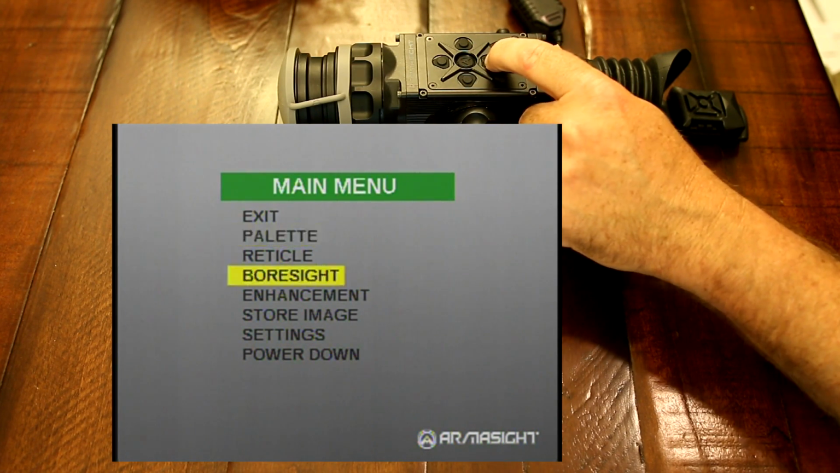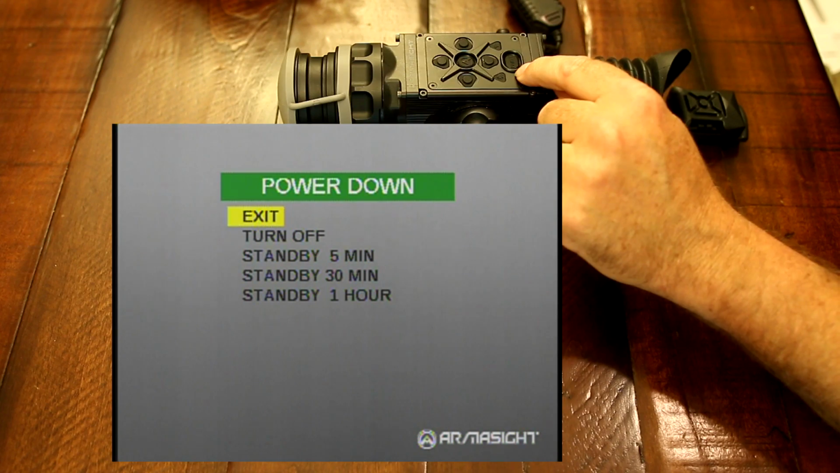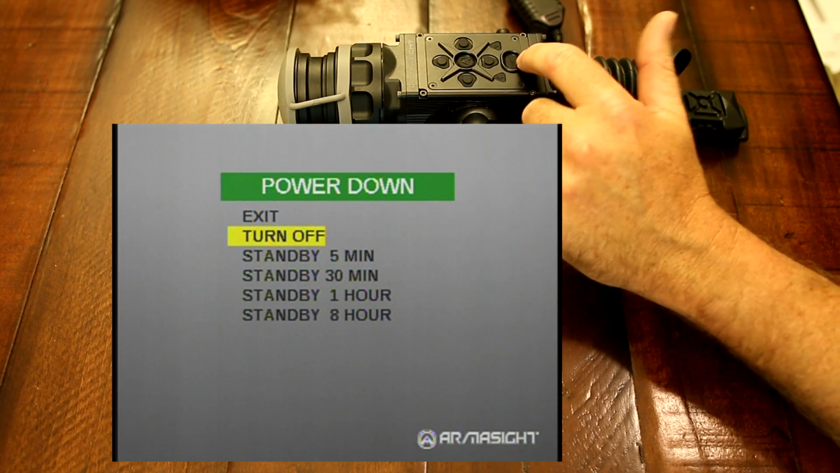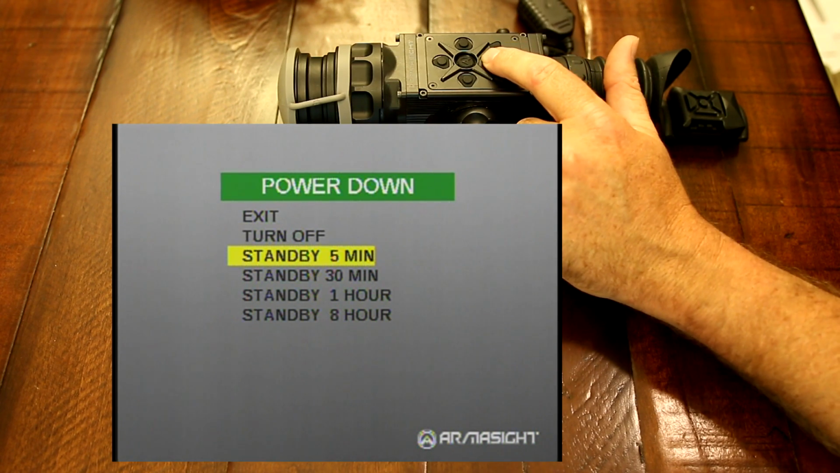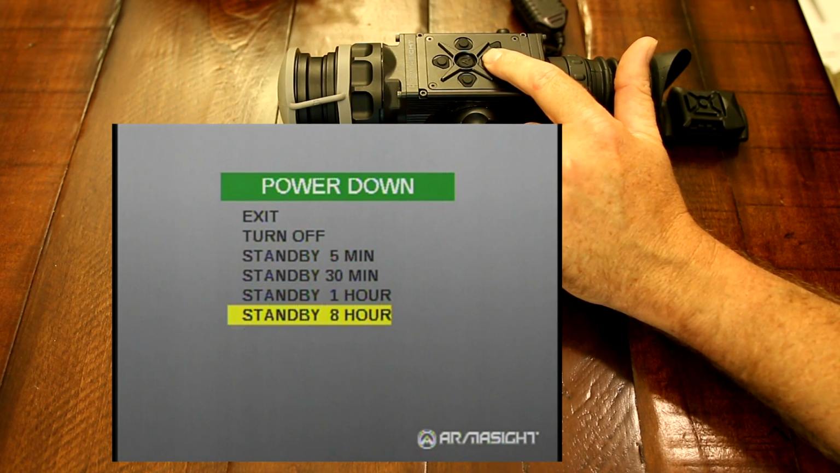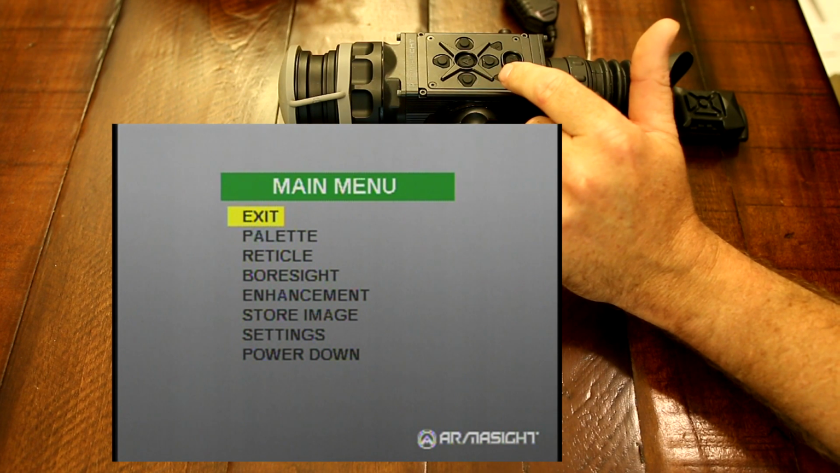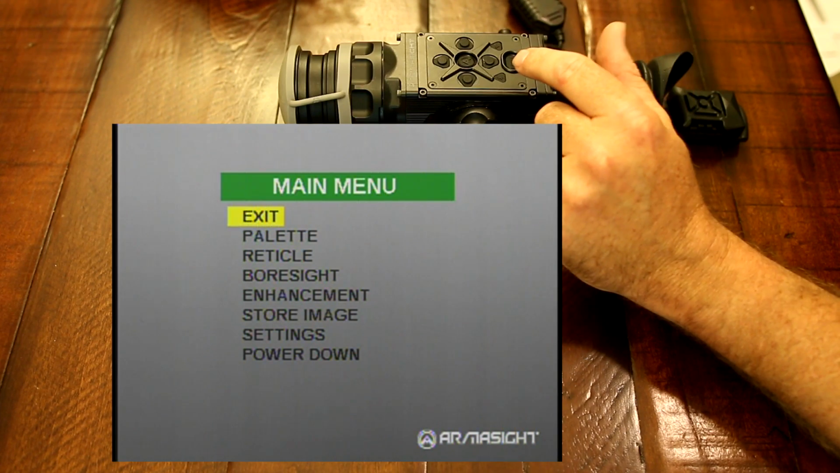And then last but not least is the power down. Since now you have a power button, and on the standard ZEUS you had the knob, you had a standby mode. Now you can go to a standby. You can either turn it off, which you can also do by holding down the power button, or you can have it in standby mode for 5 minutes, 30 minutes, 1 hour, or 8 hours. So that's all your menu and all the new enhancements on the Pro line. So now we'll go into some actual video through the scope.